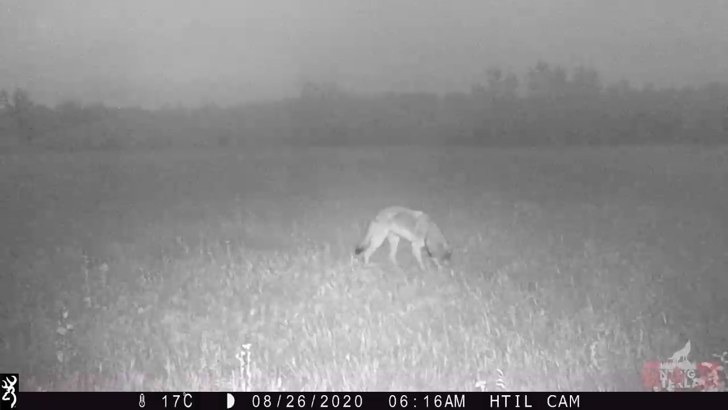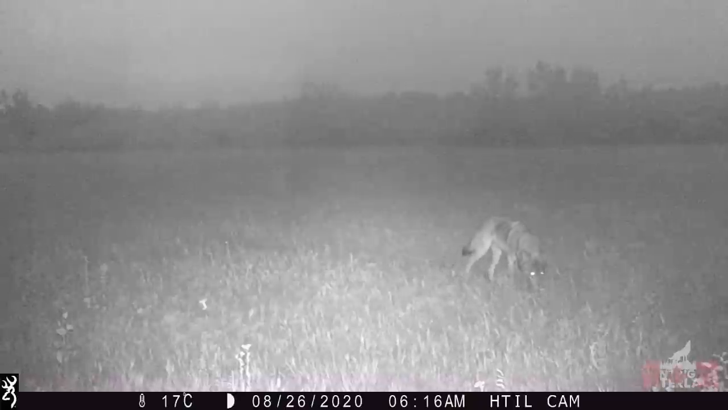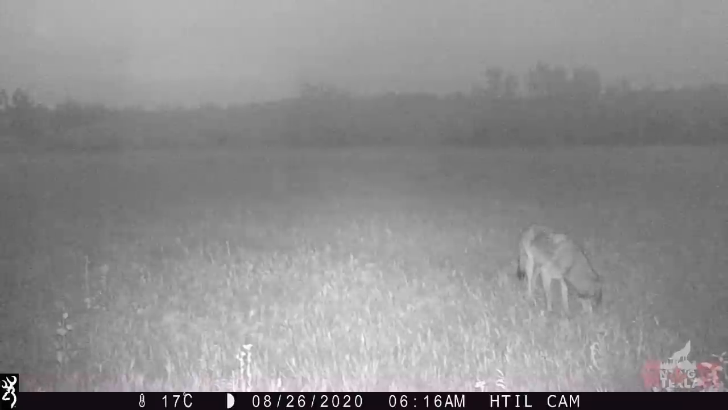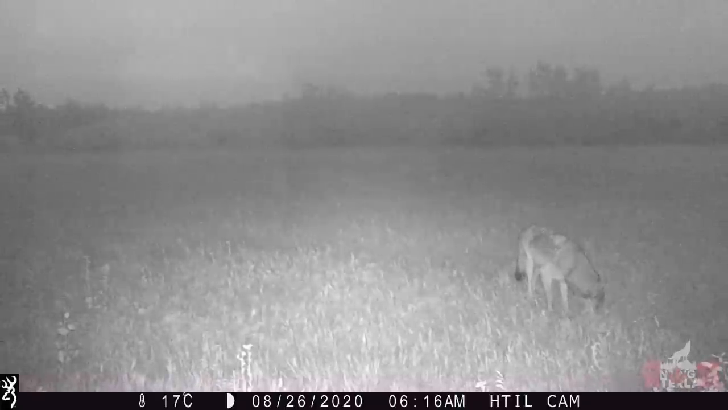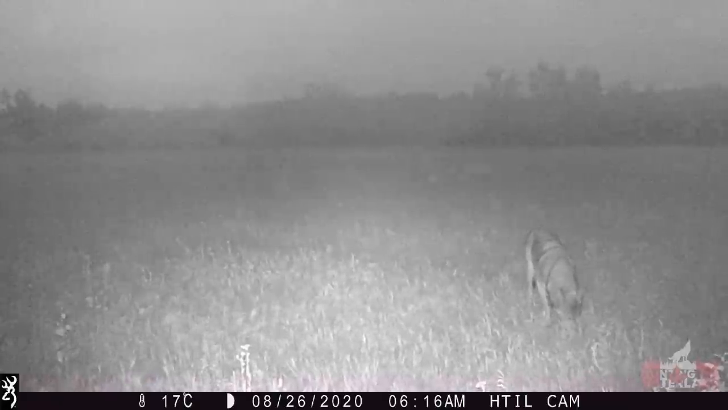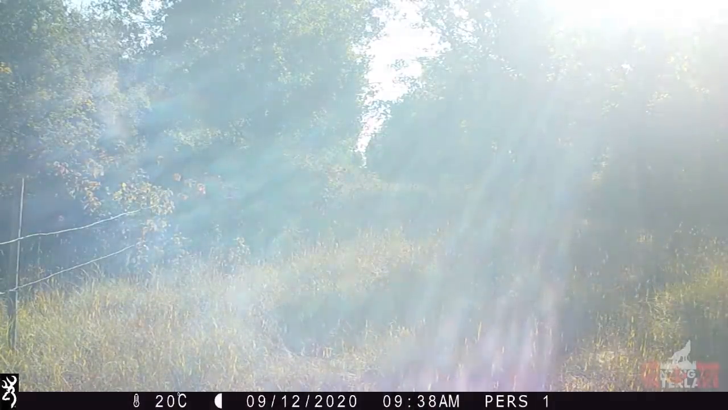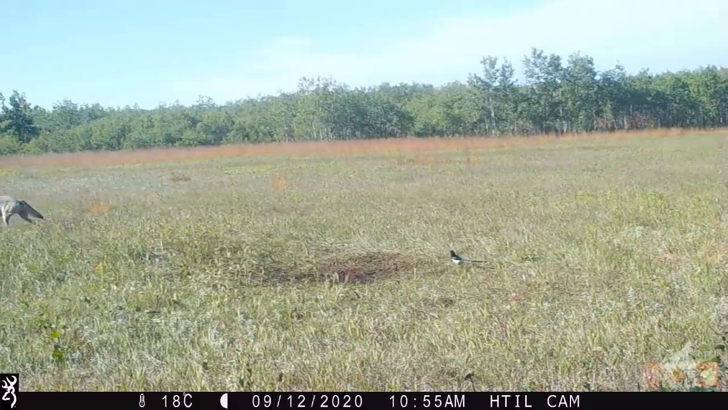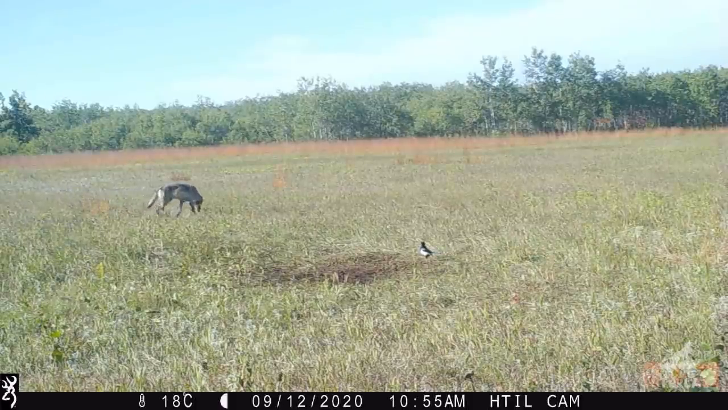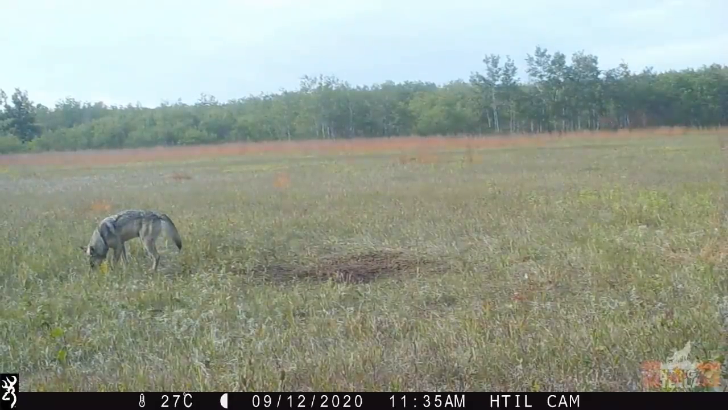Now, in the early morning of August 26, 2 weeks after 6 wolves killed and devoured a whitetail doe, a wolf returns to the kill site and starts sniffing around. In the following months leading up till now in December, wolves have been a common theme on my trail cameras, commonly returning every week to 2 weeks throughout the property. Here is just a compilation of some of that footage.